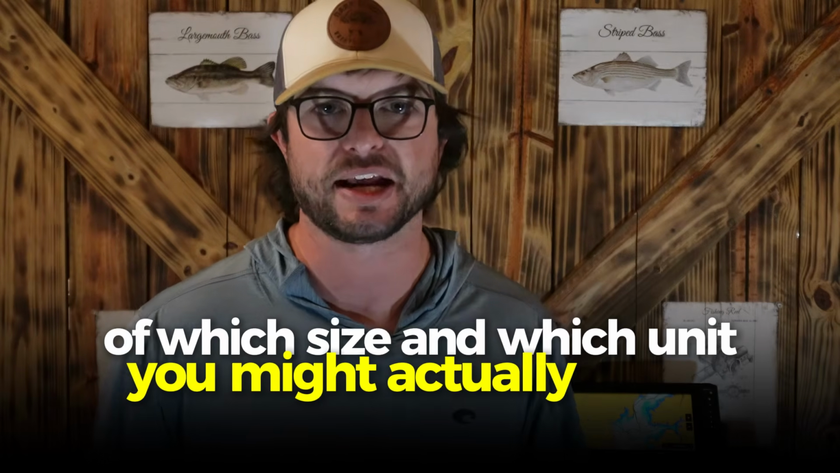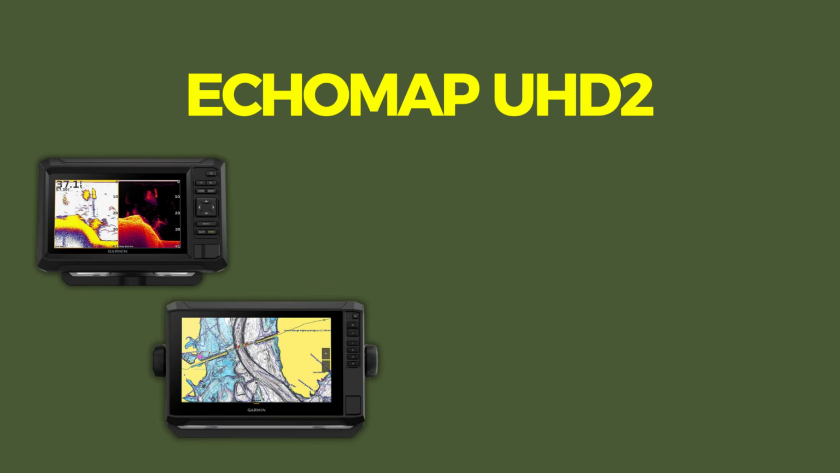All right, let's run through just a few quick specs and features. This is stuff that you can really go look up online, so I'm just gonna breeze through it real quickly, but this will give you a better idea of which size and which unit you might actually want. So the EchoMap UHD 2 comes in a 5-inch, a 6-inch, a 7-inch, or a 9-inch screen size. And I can only speak for using the 9-inch screen, and it was crystal clear like I said.